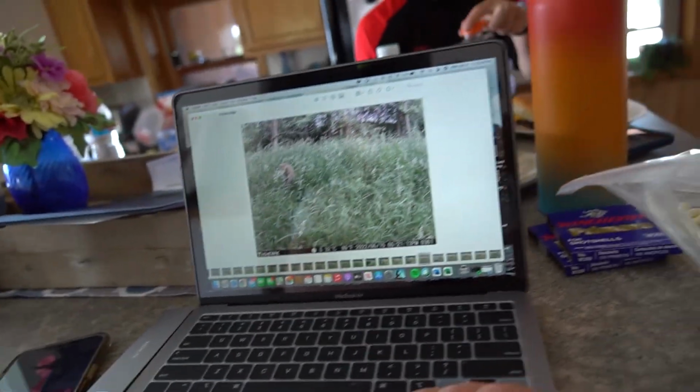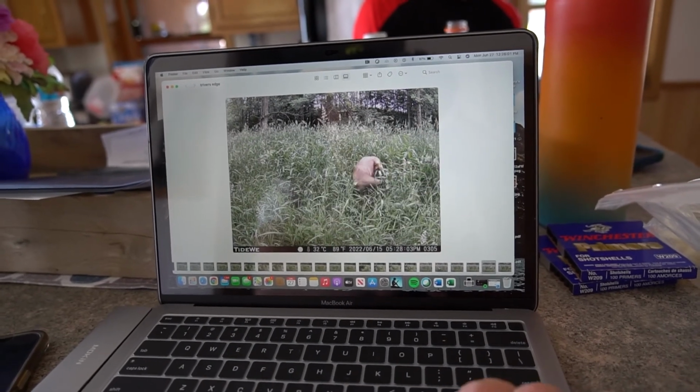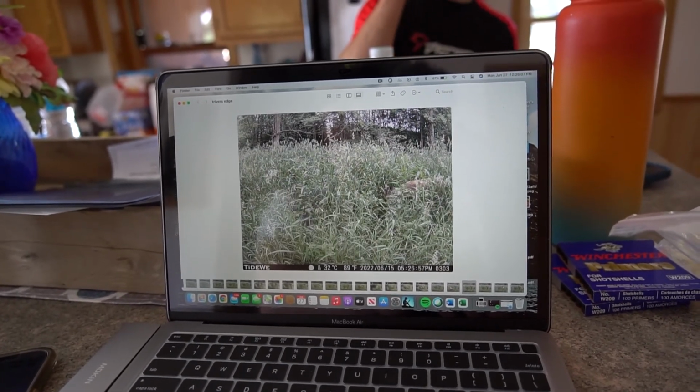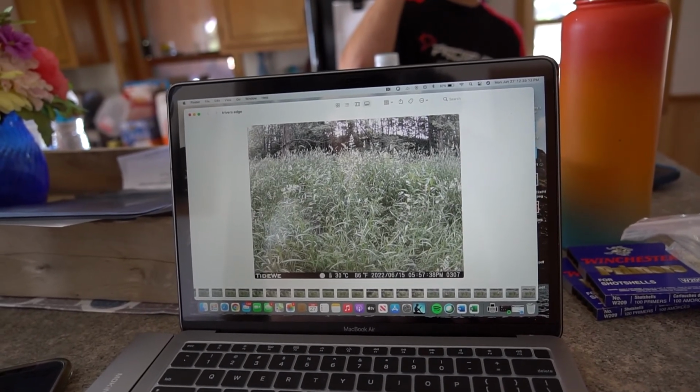We got another buck on camera. Sure, if you guys can see how well you can see him. I'll bring up pictures on the screen here, but look at him. These were taken June 15th at 5:20. Just kind of hanging out. Then he does a little somersault here, gets back up, and then he's gone.